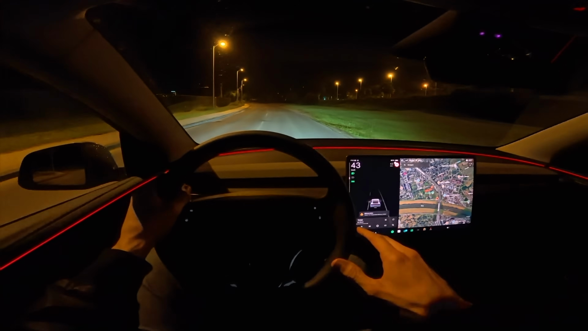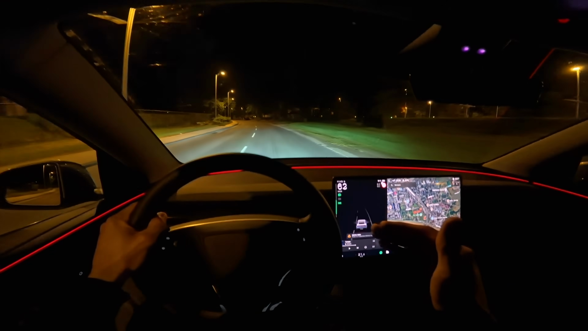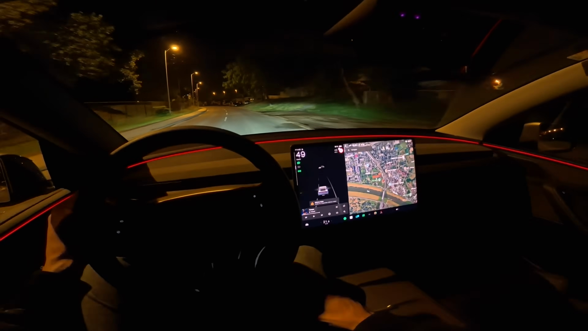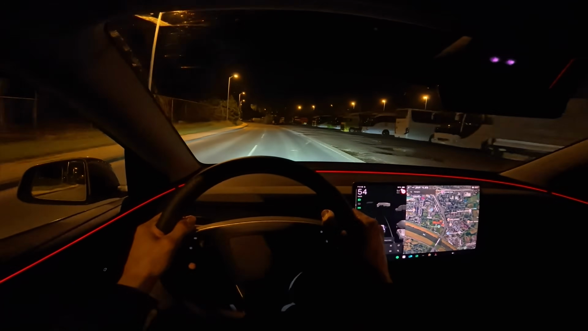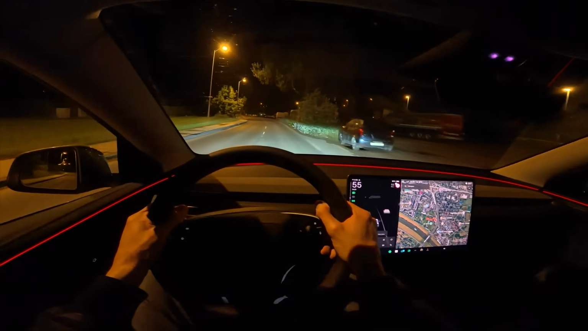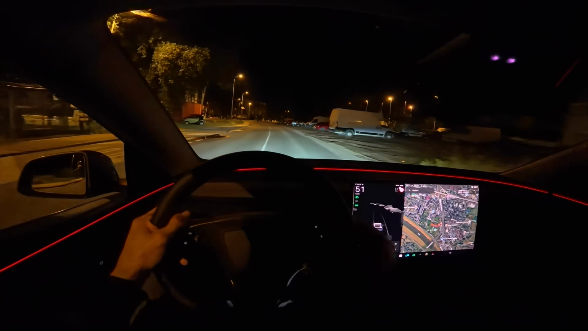But the way this thing drives and accelerates is like a knife through butter. It's amazing. This is why I love EVs. This is why I love Tesla. The acceleration is freaking amazing. The handling, the driving part of this car, no ICE car can give you this experience.